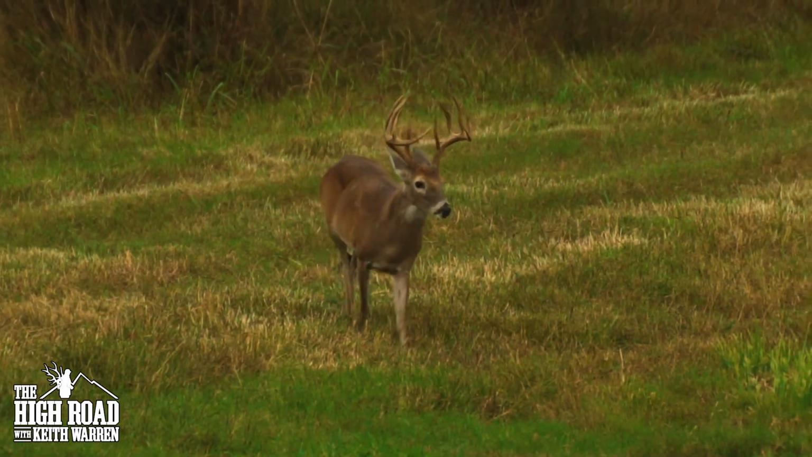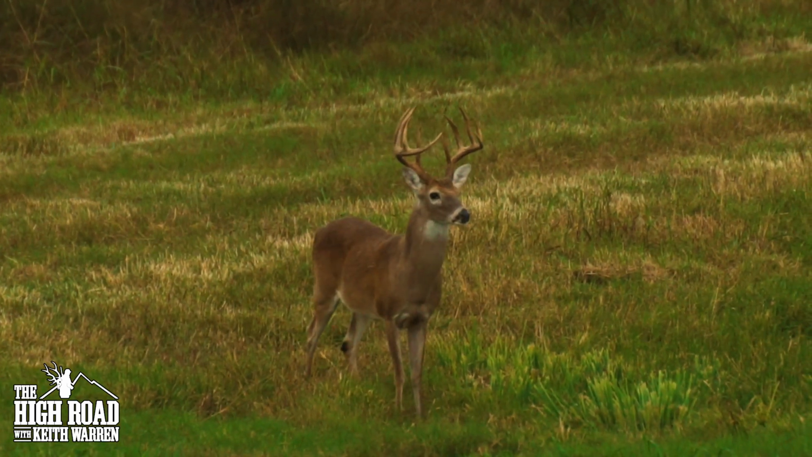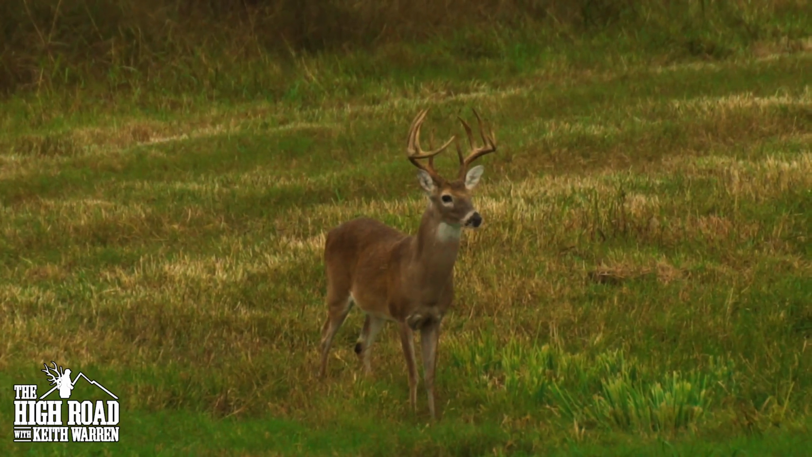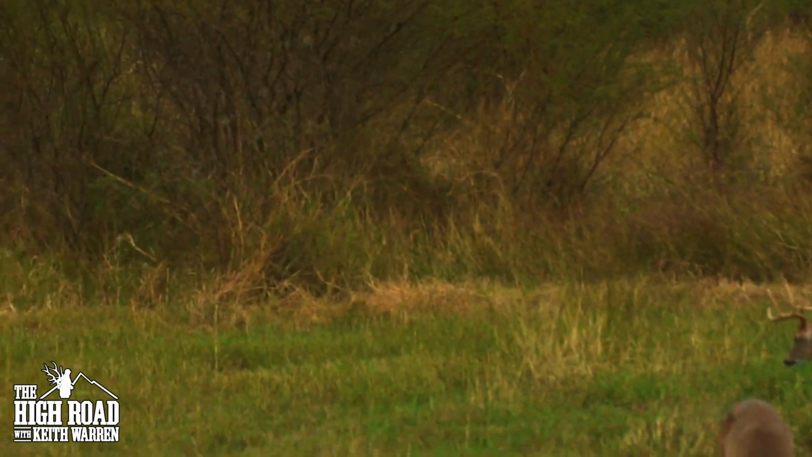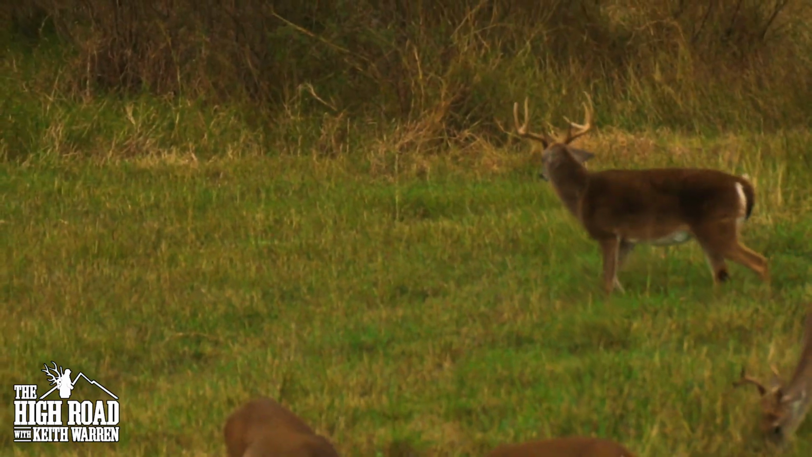We are looking for the right deer, an old deer, a deer that doesn't have the best antlers, doesn't have the best genetics, and needs to be taken out of the herd. He's looking at that other one, 8-point, bristling up to that other guy. That guy'd be the better one to shoot.